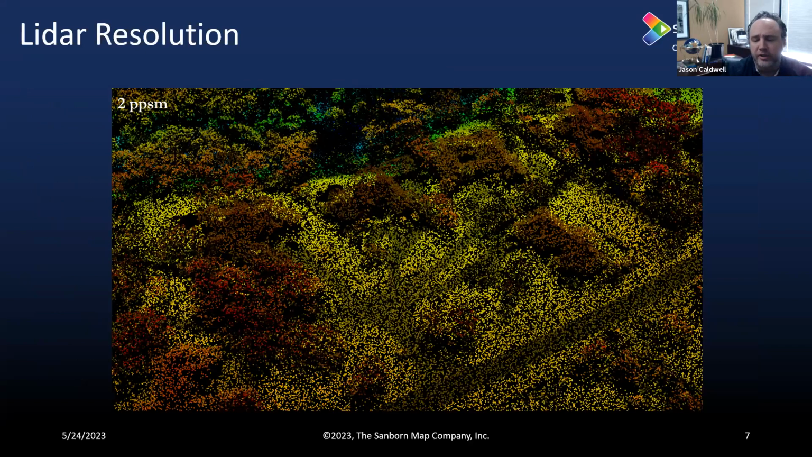One of the things that we always like to talk about to start with when we talk about any type of remote sensing data, whether it's imagery or LiDAR, is the resolution. And the reason why we talk about this up front is the fact that the resolution will dictate what type of use cases we can use the LiDAR data for. And that's an important aspect to think about as you're looking at your LiDAR programs.